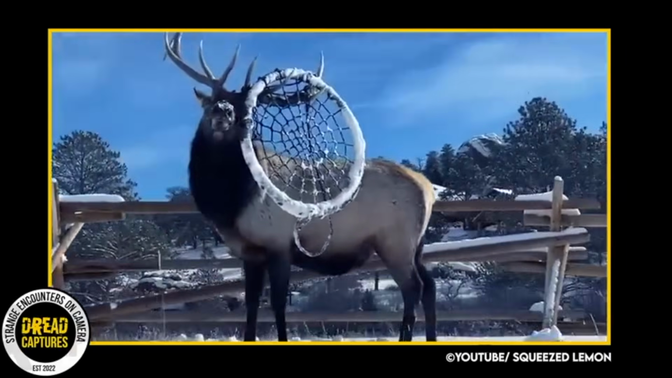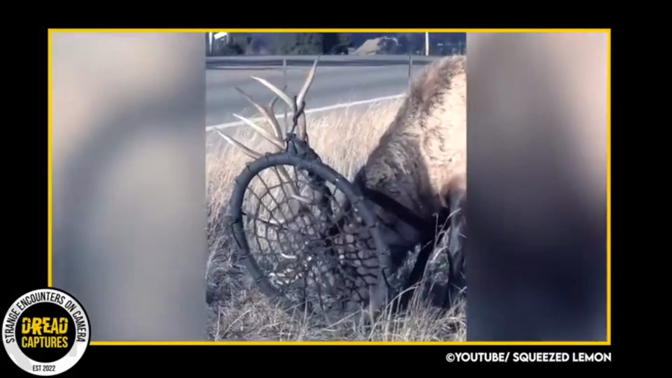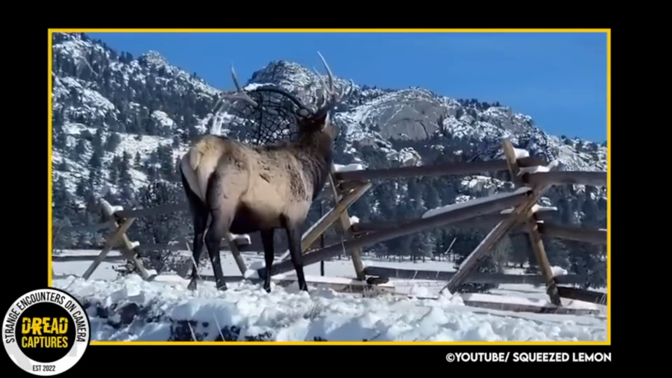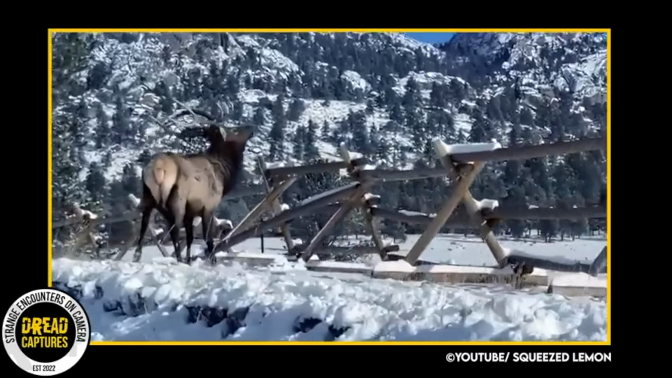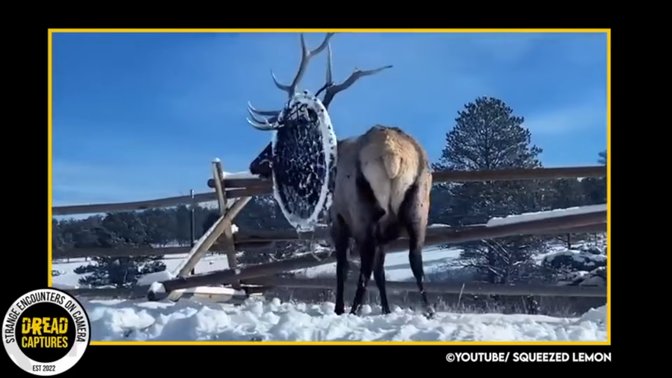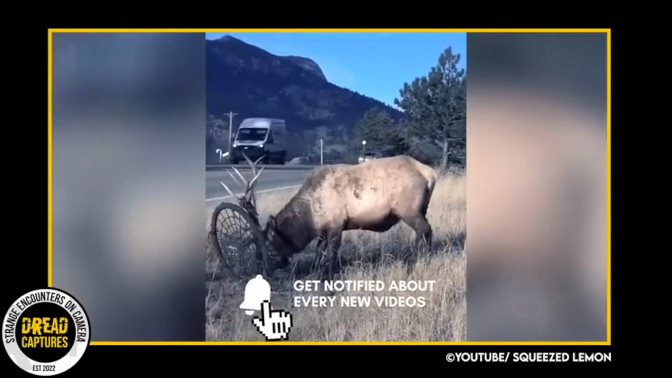Local officials were trying to decide if they needed to have a professional remove the swing or let nature take its course. Ultimately, the swing would become dislodged when the elk lost his antlers. Some commenters on the Facebook post said they wanted to try to pry the swing from his antlers, but officials warned them not to. Like they said, it's too dangerous in the middle of mating season. Bucks are aggressive and are known to, quote, stand their ground in the presence of people. Let's leave this one to the professionals, guys.